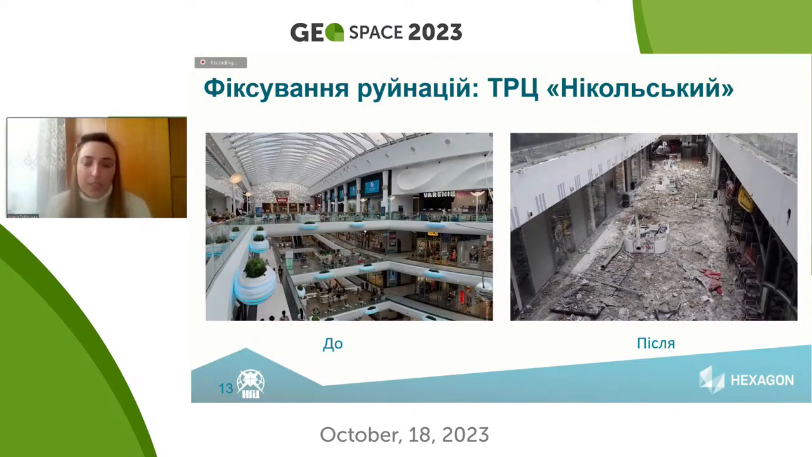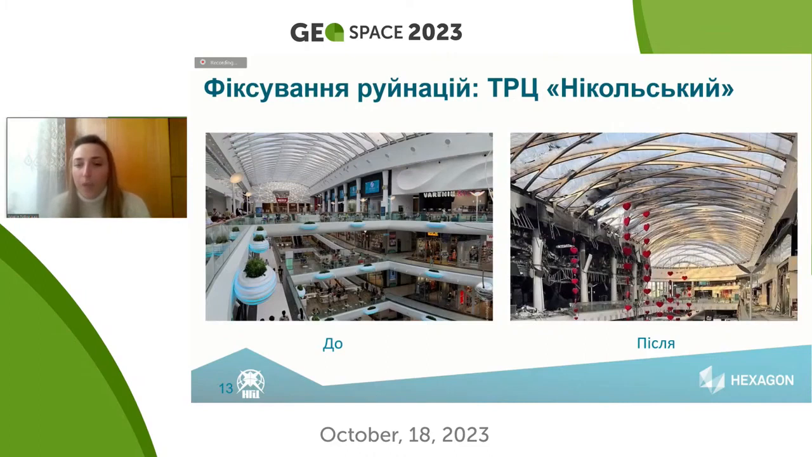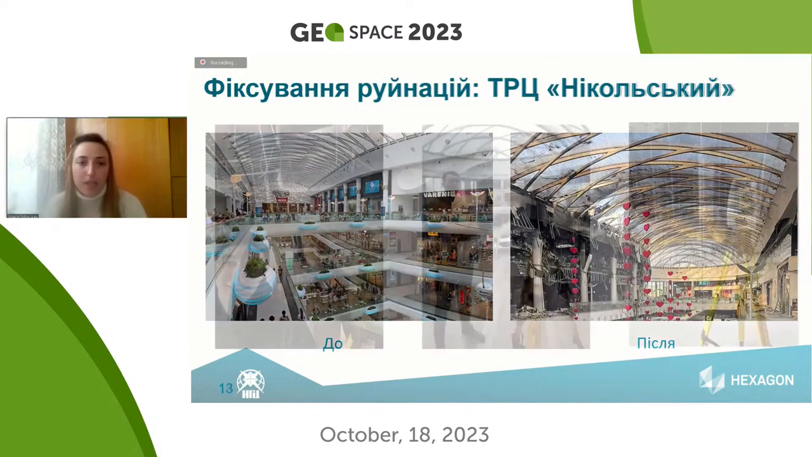I'm almost finished. So the next example is the mall in Nikolsky. It's on the 9th of March 2022. It was ruined, and they damaged some floors and atrium.